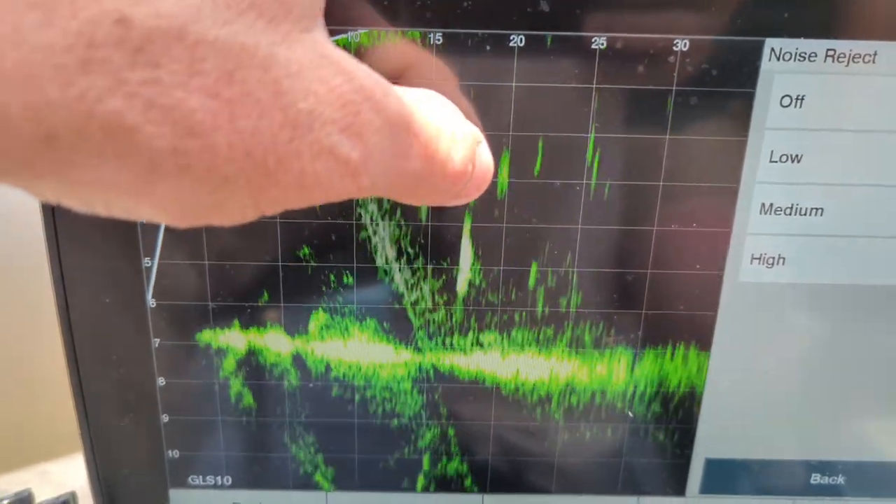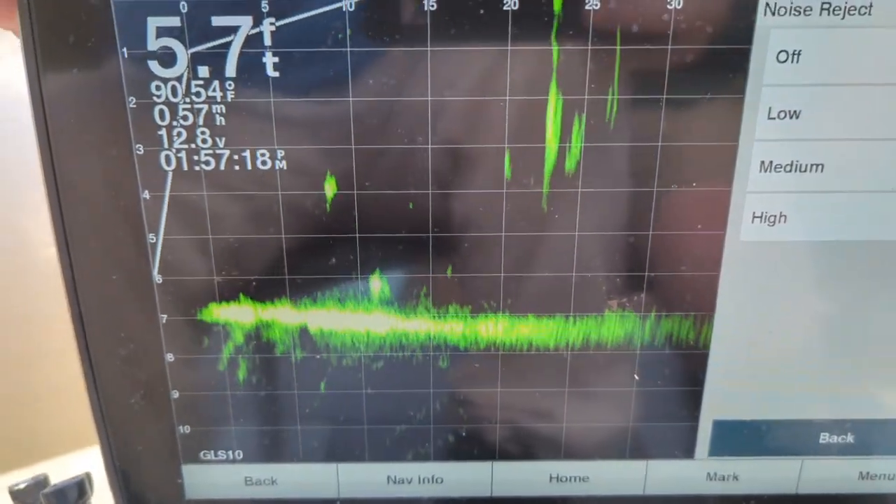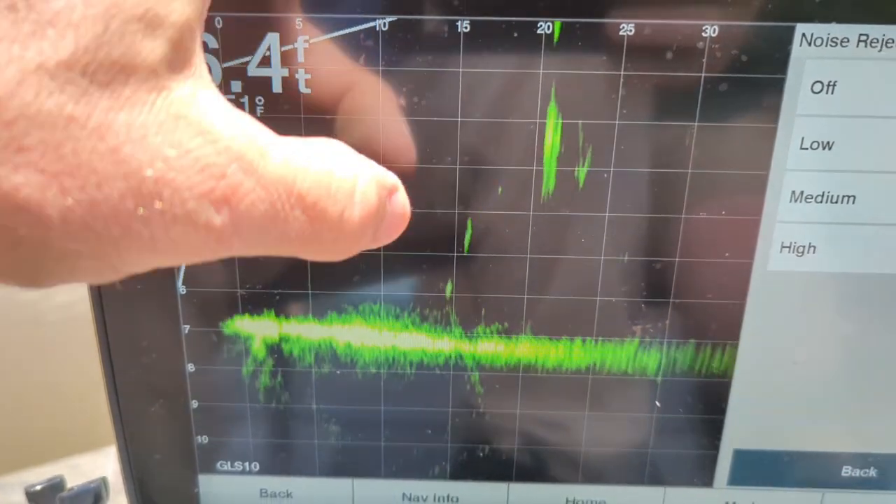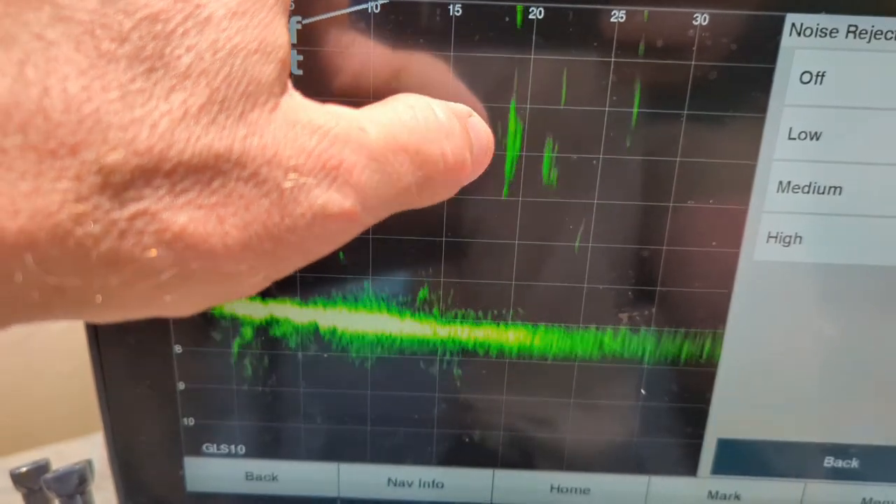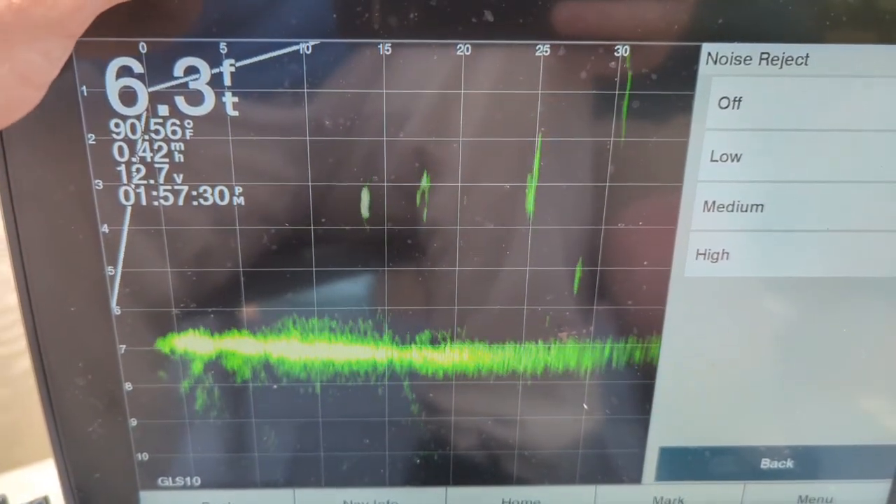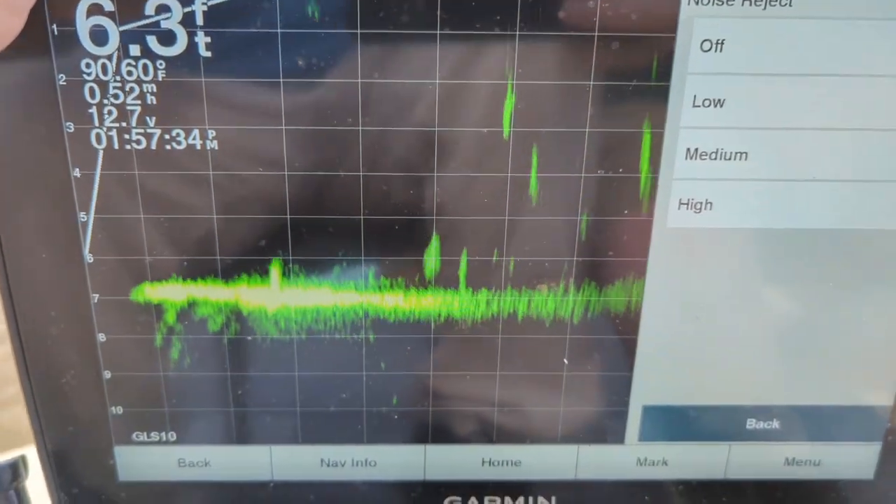And I can tell right here, there's a perch right here where my thumb is. But if we go to high over here, now look at him. You see how he pops out there? He's going down right there. That's a perch right there. And this may be a perch or two up here. Looks like it could be a gar. But now you can see everything cleaned up.